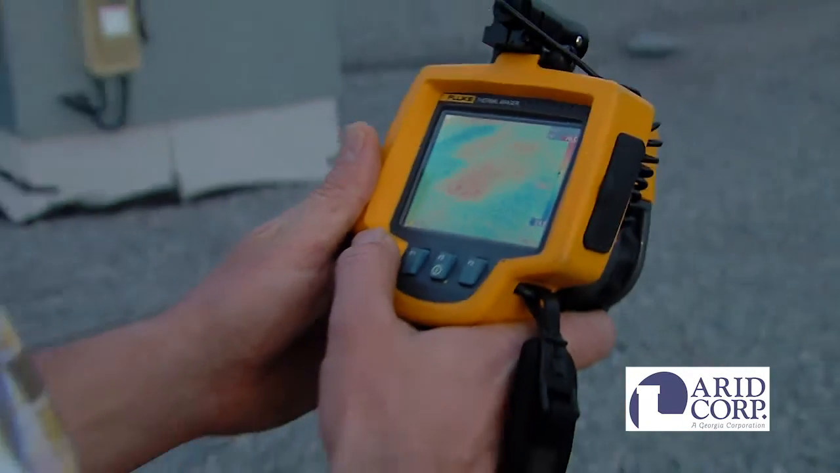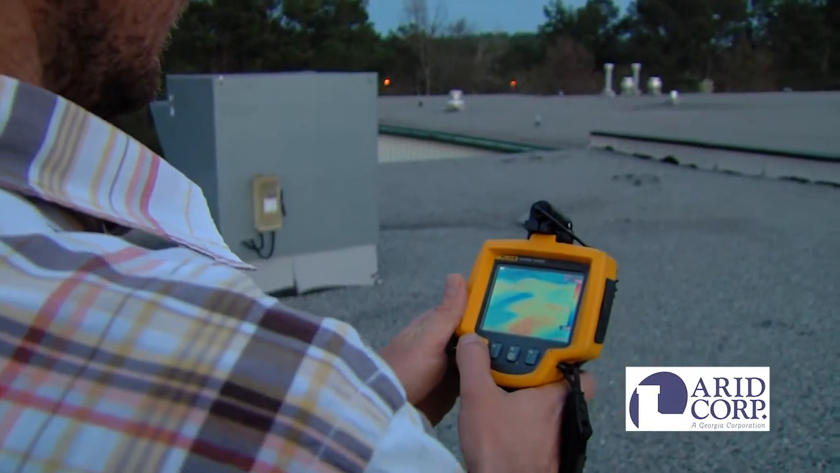Ironically, an outward symptom such as a leak into the building would be a blessing if it alerted the management to the problem in time. Too often, a leak inside the building means the roof saturation has reached disastrous levels. Disastrous proportions that could have been prevented by an ARID technician trained in infrared thermography.